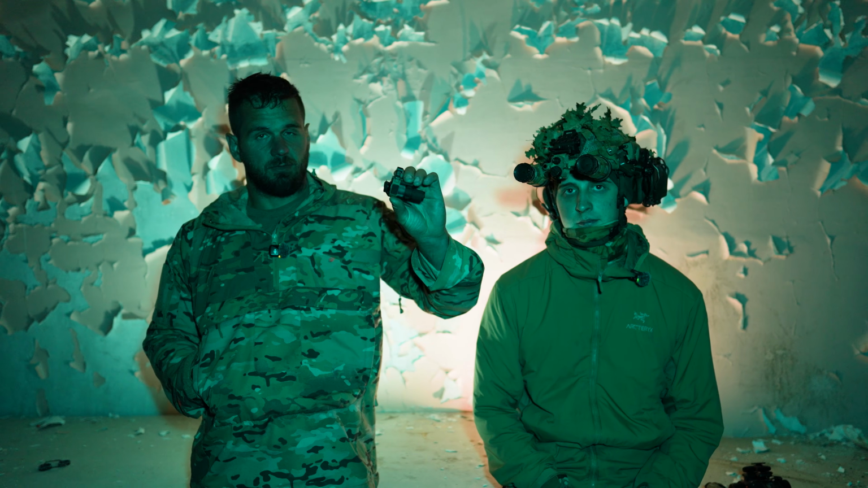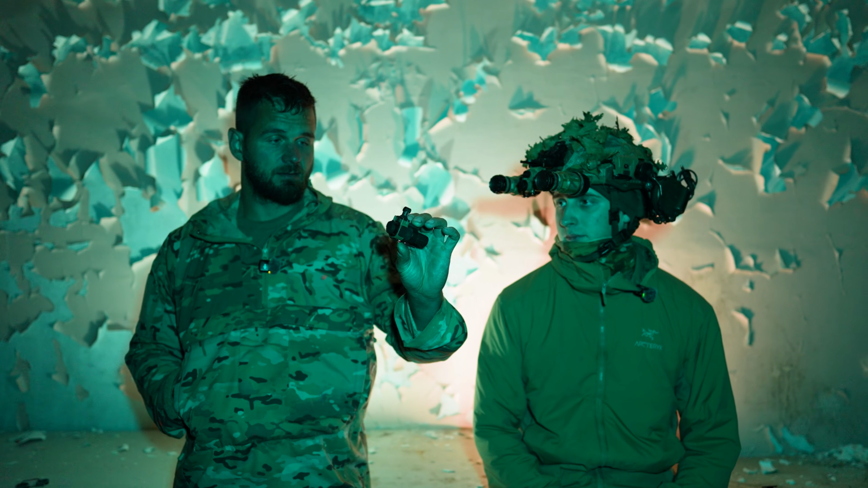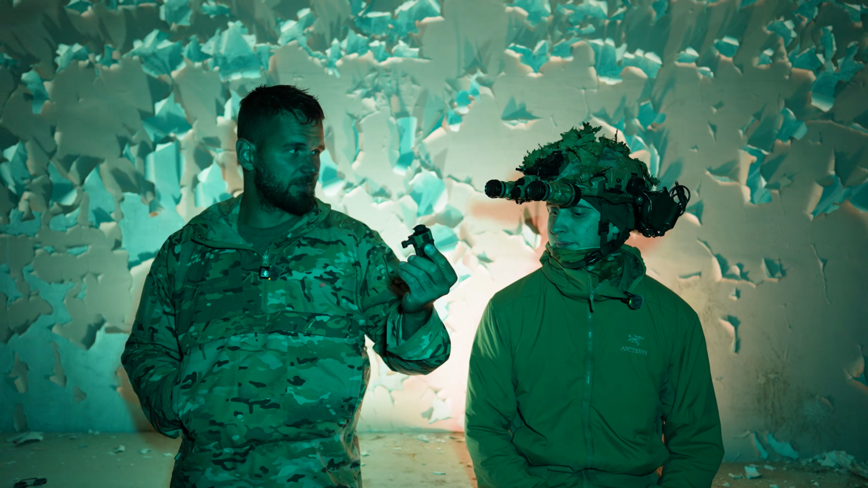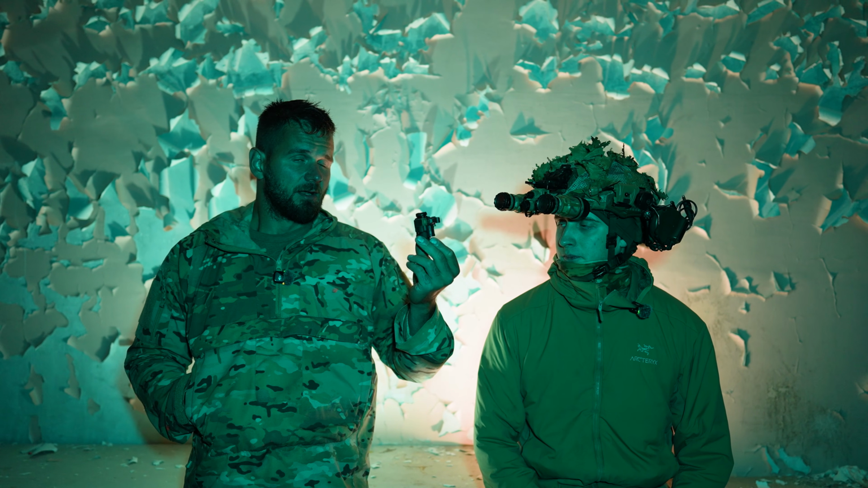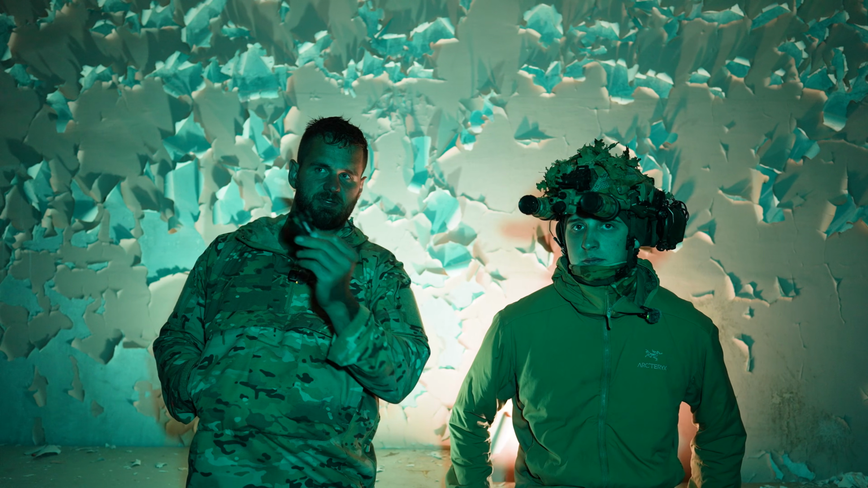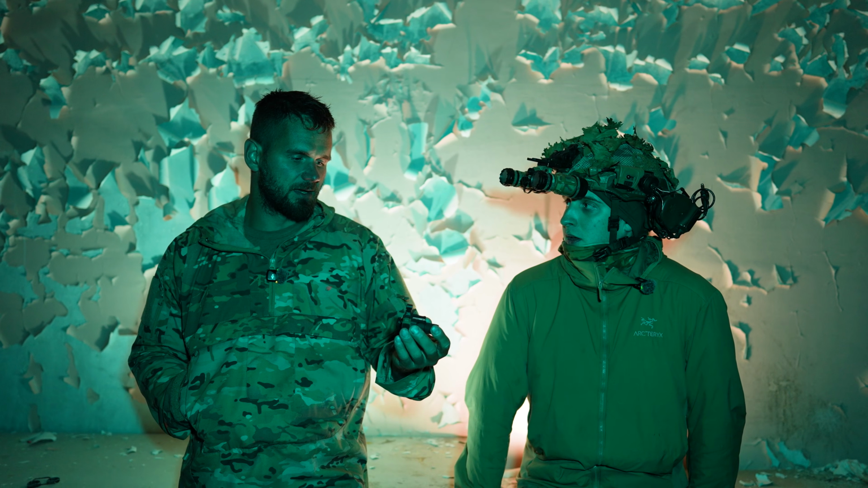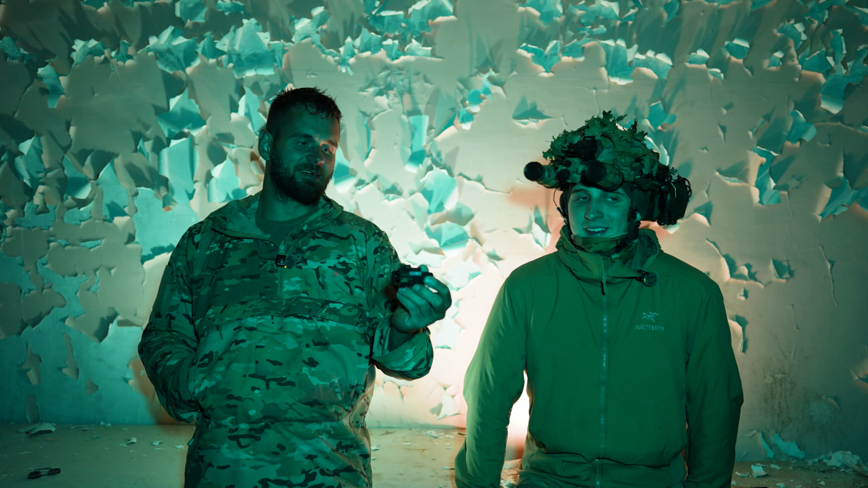Final conclusion: for such a small and simple and fairly cheap thermal device, it gives a lot of capability on your binos, or if you're running a monocular. If you have those dark spots in the woods, under trees, in the buildings, and you have tried this, I wouldn't want to go exploring those areas without one.